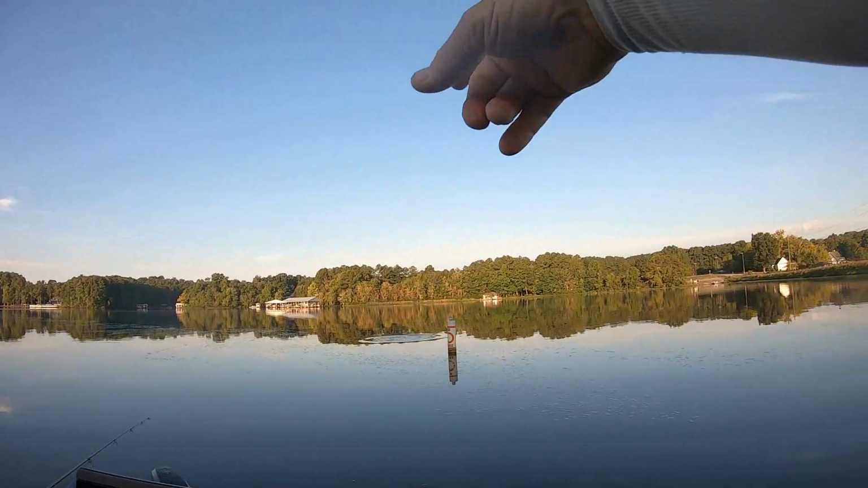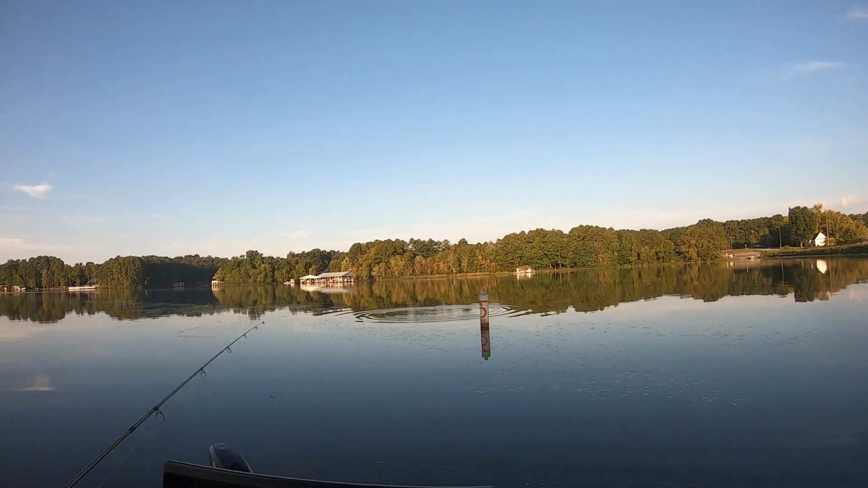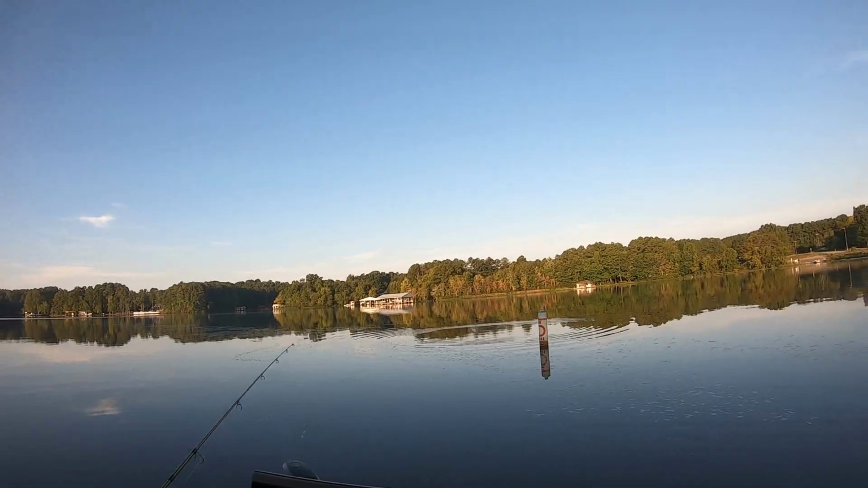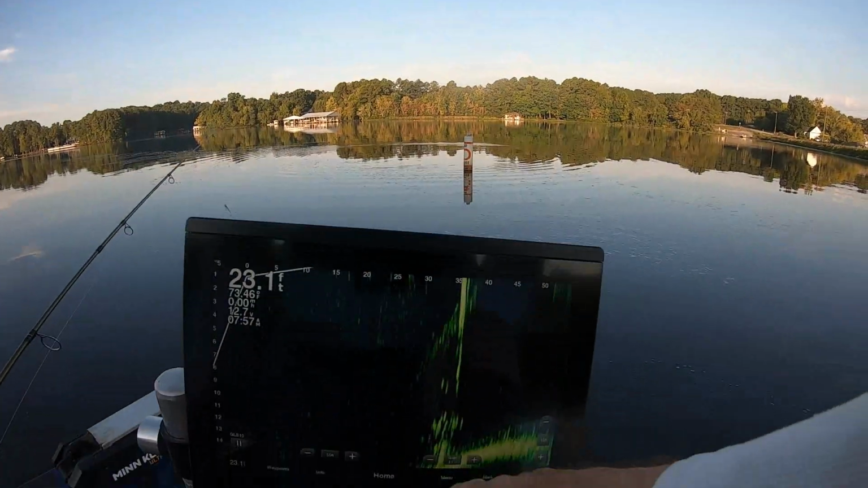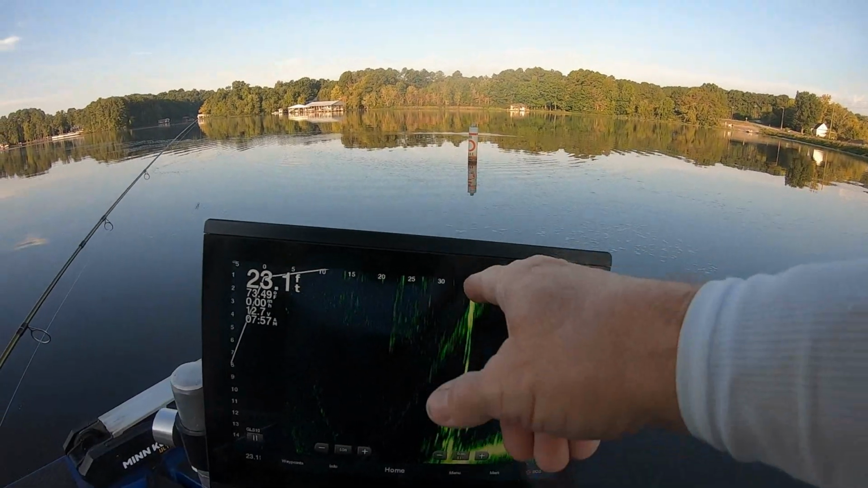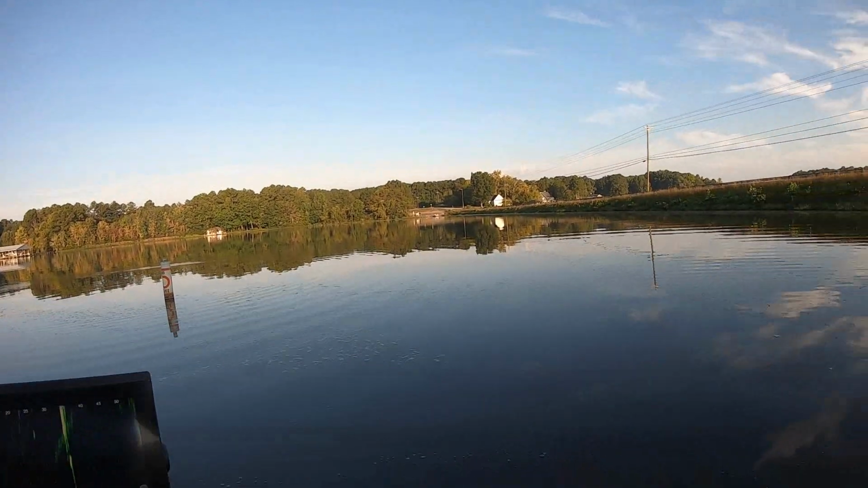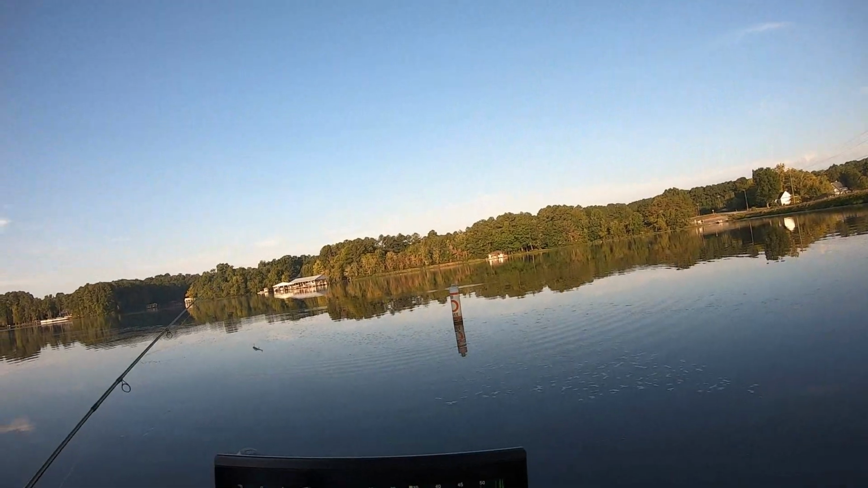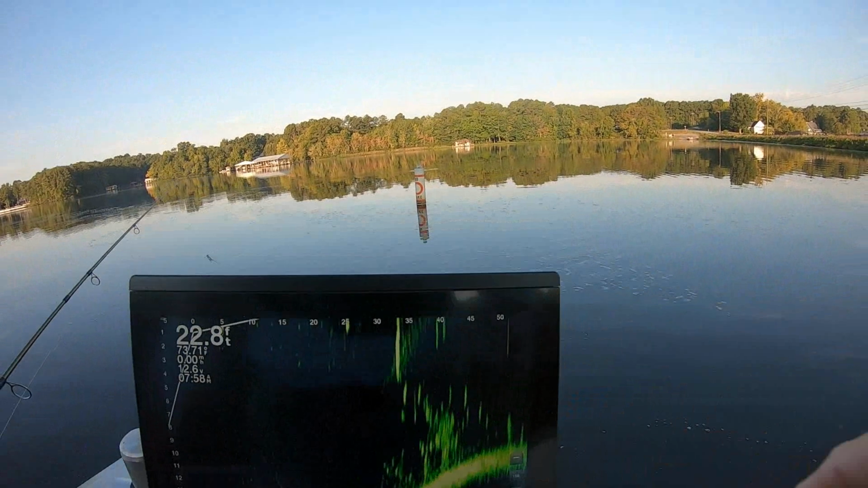Something just broke right here in front of me. Something big just broke right there beside that buoy. I'm about 25 feet from that buoy, guys. Well, I missed that by a little bit because my depth finder says it's 35 feet to the buoy. But that's from this pole right here, that ain't from in front of my boat. I'm about right from the boat, ain't I? You can see some fish to the left of that buoy.